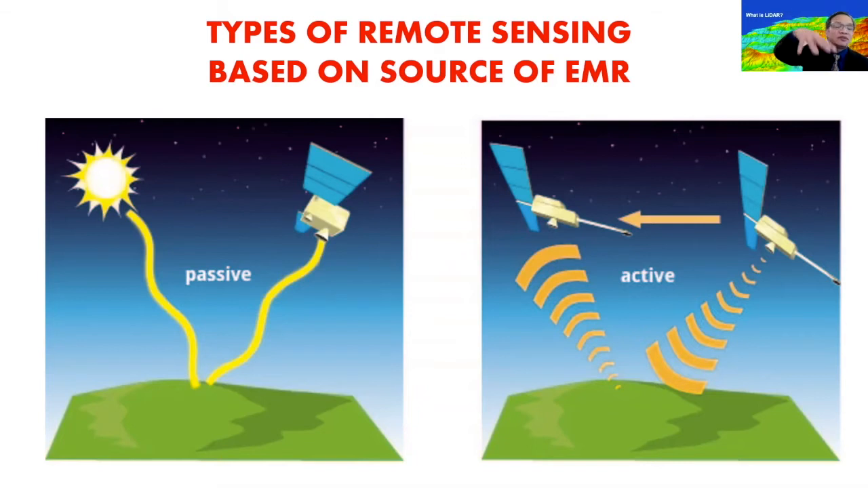So it sends out this pulse from the satellite or the airborne platform, an aircraft or a UAV, and the pulse is reflected back by the Earth's surface, and that same sensor receives the reflected radiation. So in this case, the sensor is the emitter and the receiver of the electromagnetic radiation pulse or signal. And this type of remote sensing is called active remote sensing.